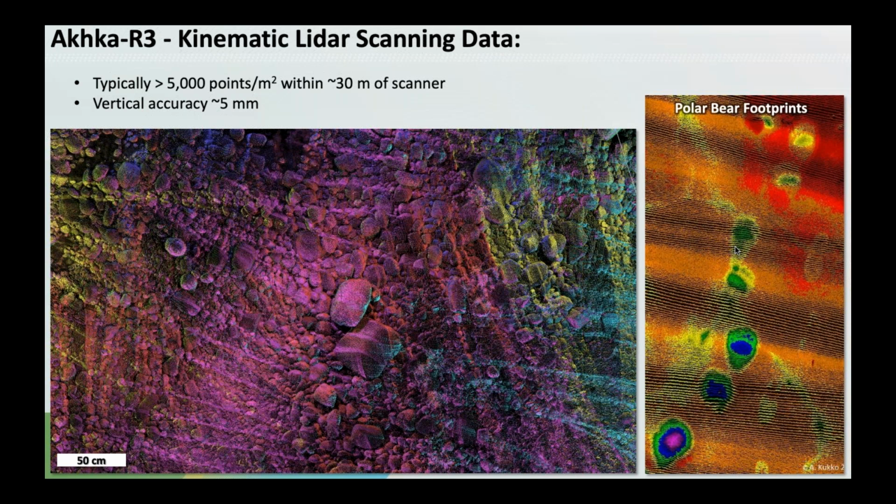And this is the same technique that we used for the Maverick system. I'm just showing the point cloud data here for the R3. But what you can see from the data here is that we get an incredibly rich data set that's essentially got more detail than we can ever use, or at least right now.